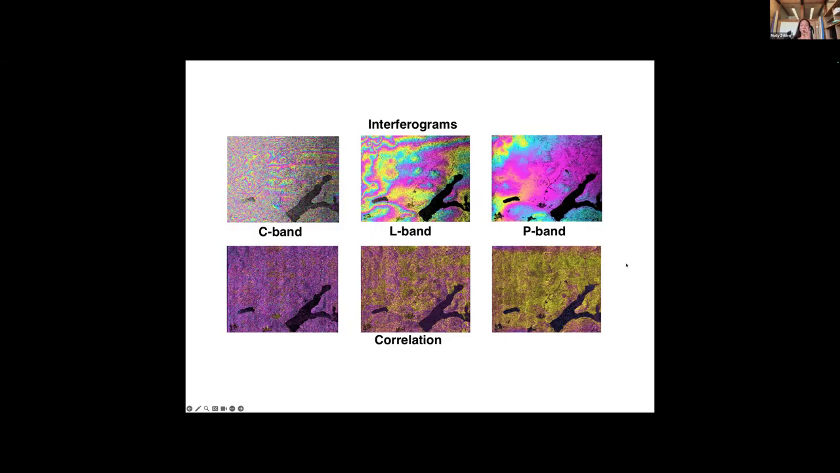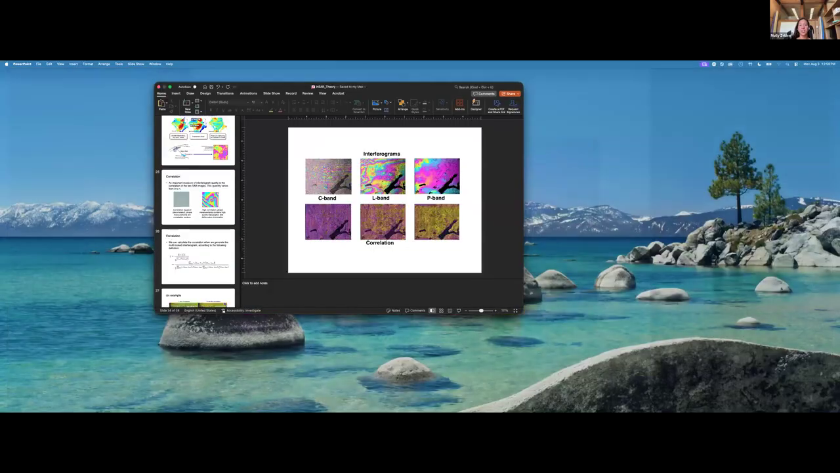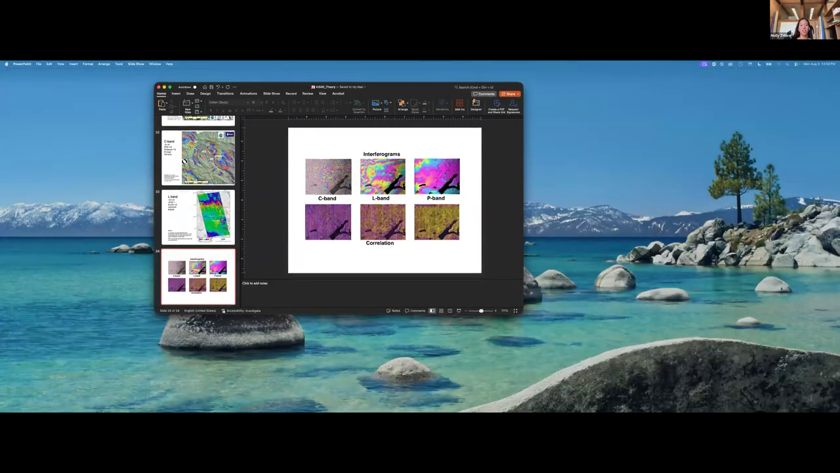Typically the longer wavelengths will have higher correlation in these vegetated regions. But this is just a nice comparison of the three different wavelengths that we might use. So I will end on that for now, and happy to take any questions in the chat, or I'm sure many of them will be answered throughout the duration of this week.